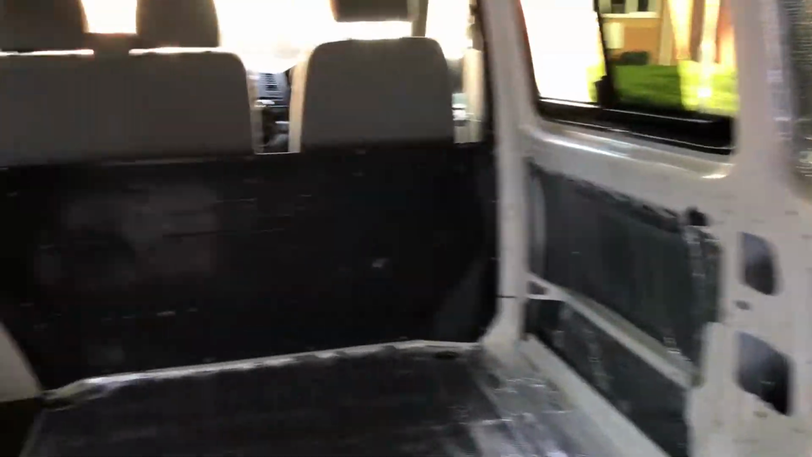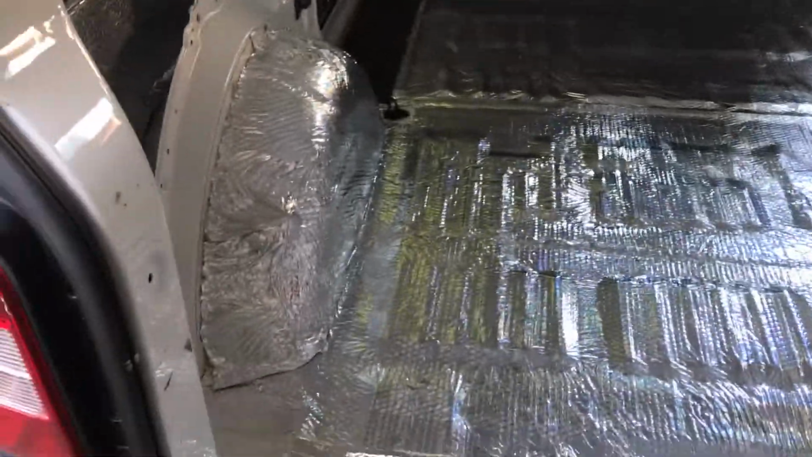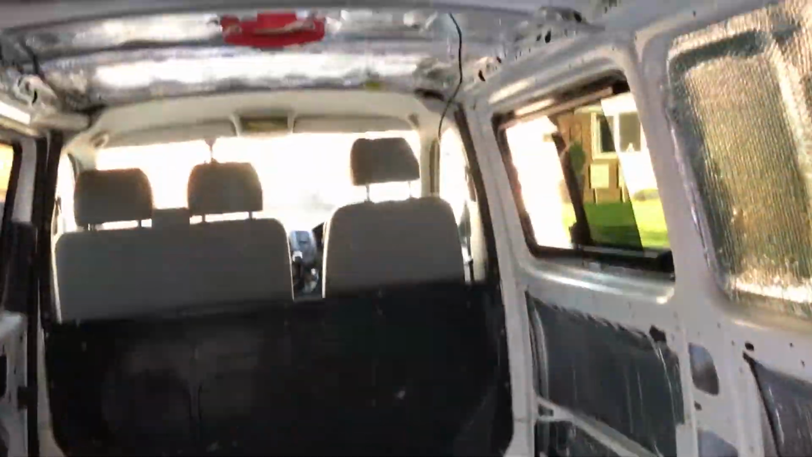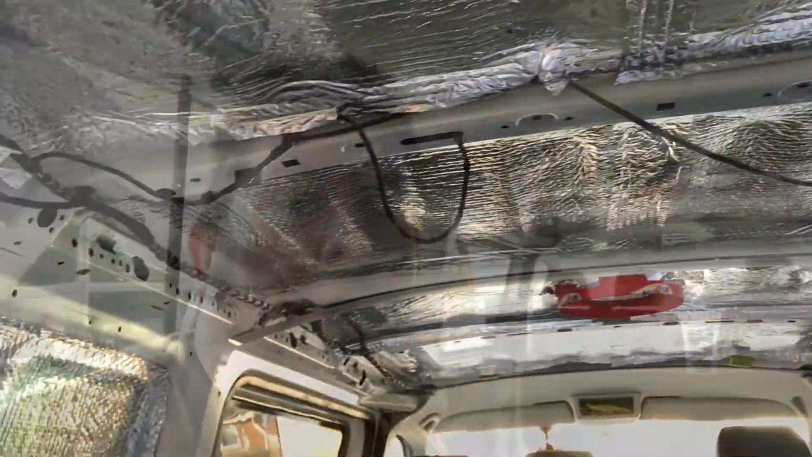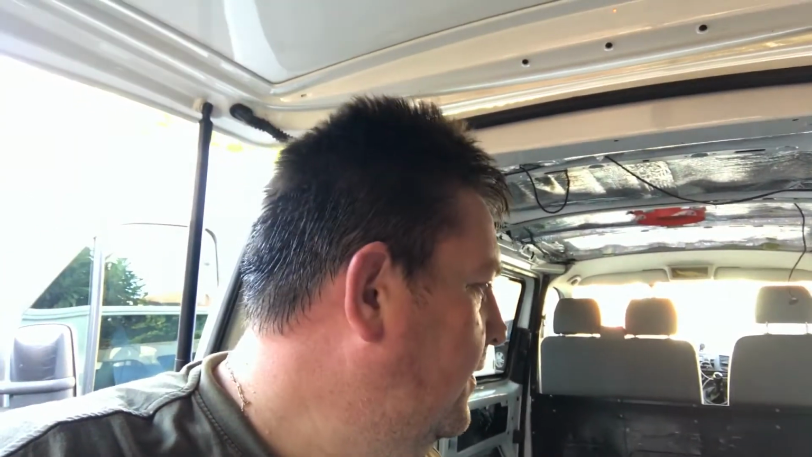Oh, it's hot doing this. Right, I've done all the silver stuff. So I've done all the walls and the side door. I've done the floor, wheel arches, and obviously the ceiling as well. Now I'm going to start on the duvet type stuff. So hopefully we can get some panels back up again soon now. I'll get on with that.